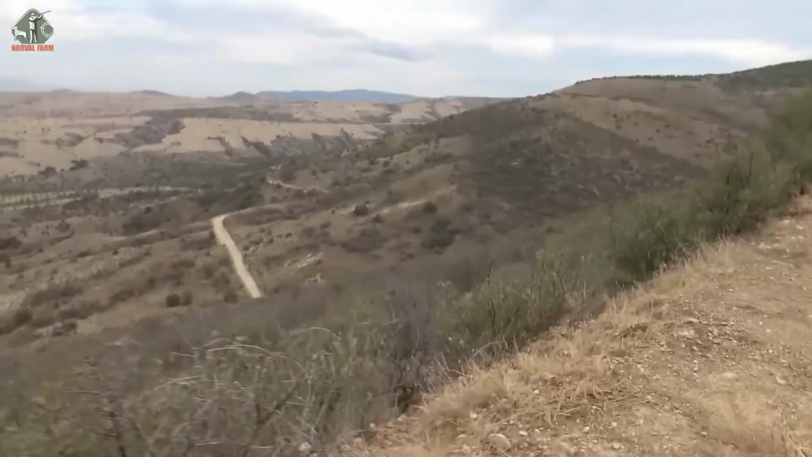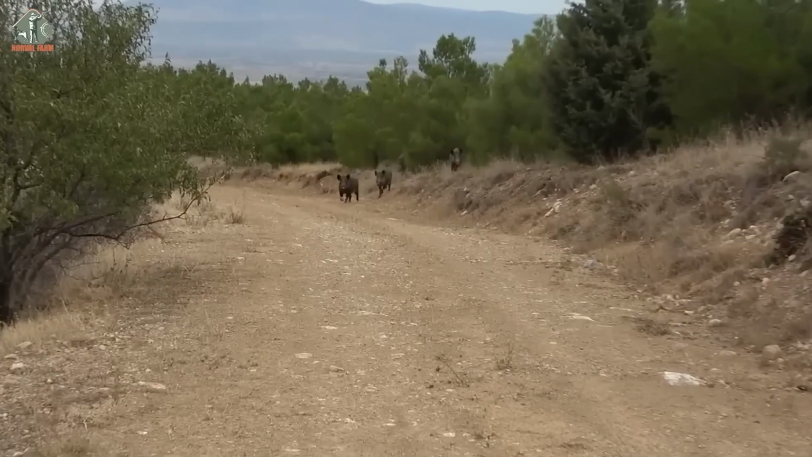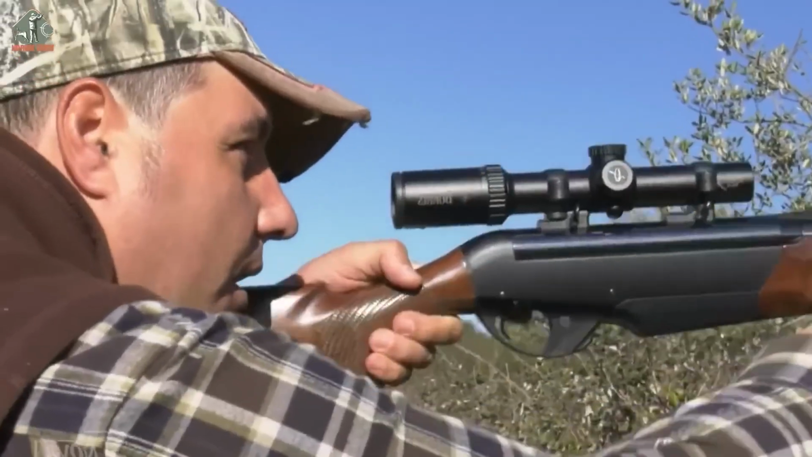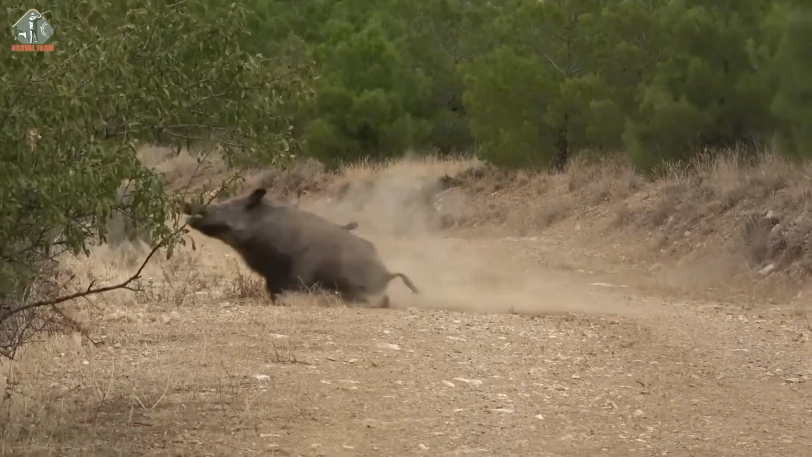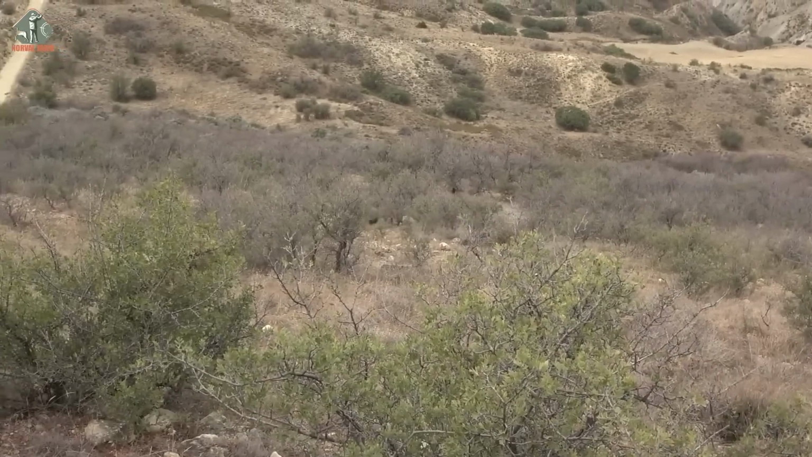Continuing up the hill, Heinz gave a slight signal to stop. A small rustling sound was heard, and then I saw a full-grown boar, not just one, but a whole herd. Martin raised his gun and gestured for readiness. In a split second, the shot rang out, the largest boar fell, and the others scattered.